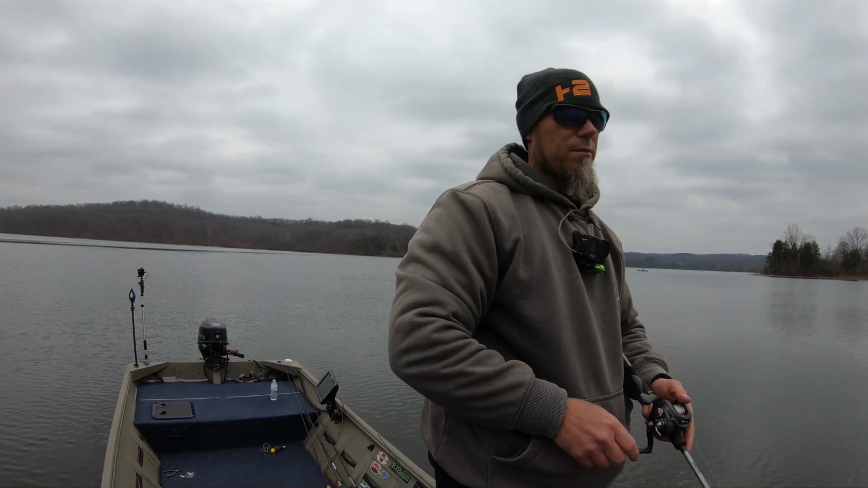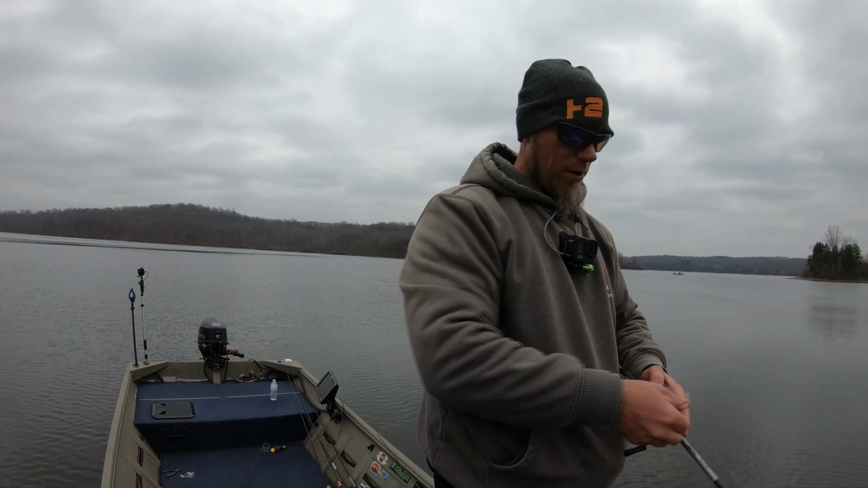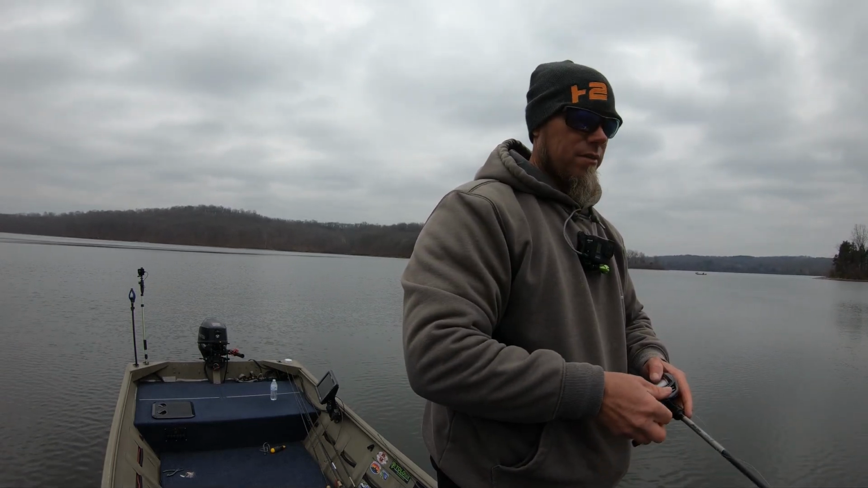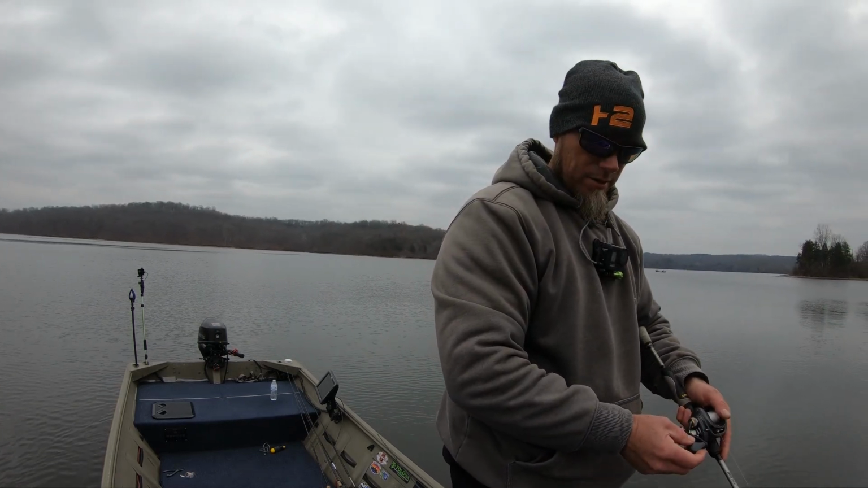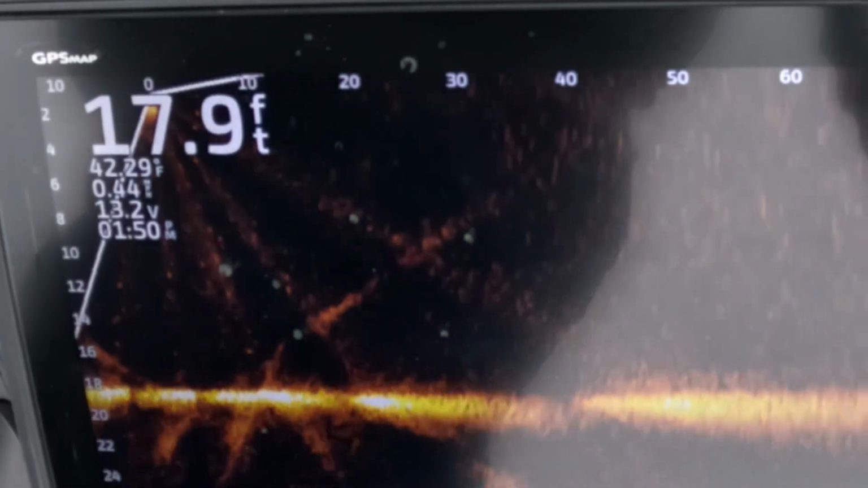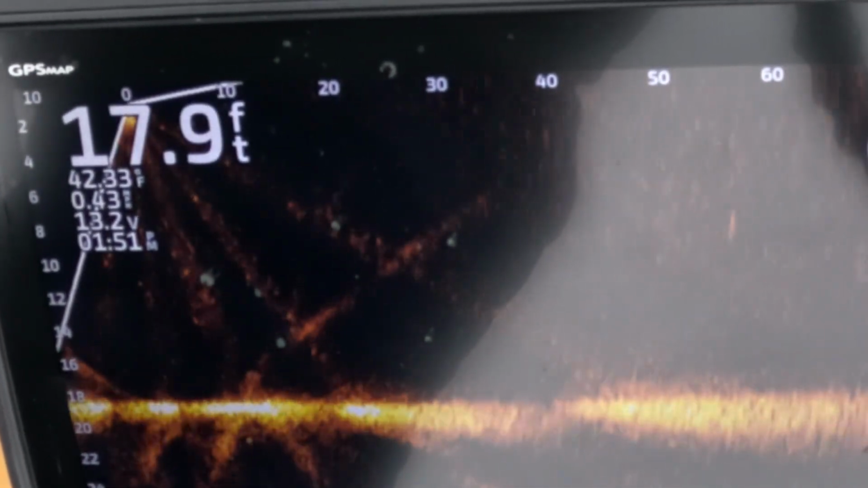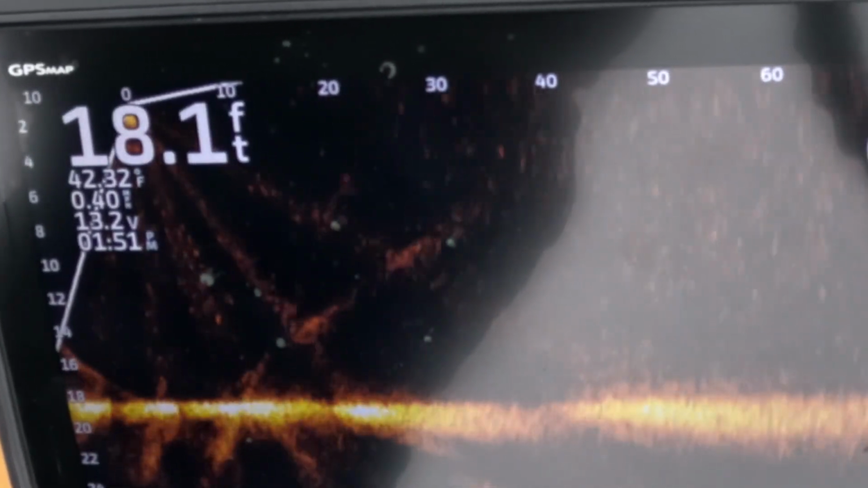So I made a cast, and I'm just going to back away from it because I didn't get a real long cast. I'm going to back away so I can still give it plenty of time to get down to the depth that it wants to run at, and reel it down a little bit and pop it a couple times. Okay, there it is. It's showing up at 60. And it's kind of hanging out in that 8-foot zone as well.